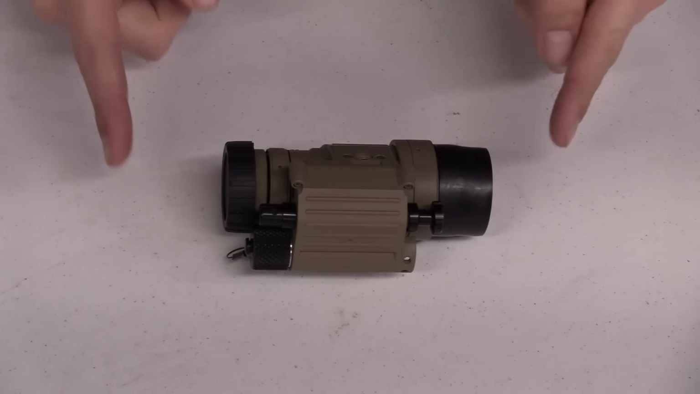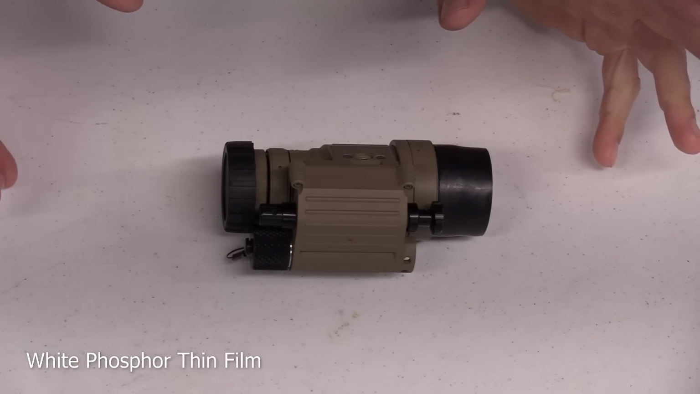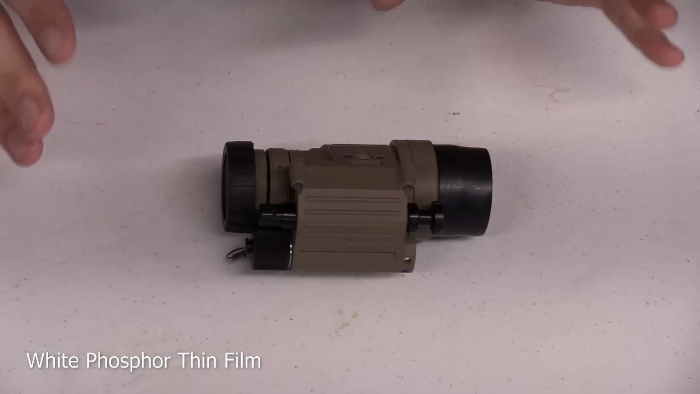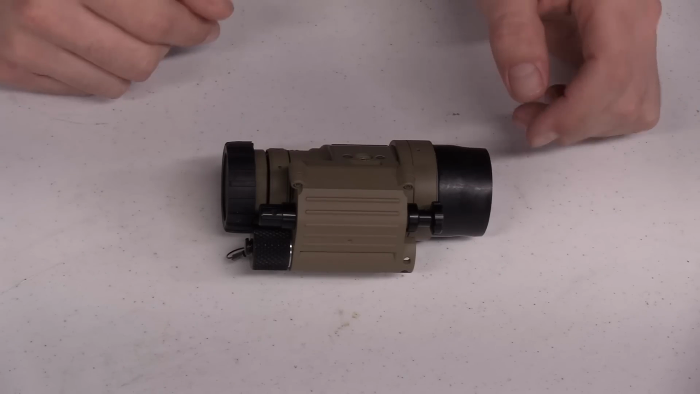Anyway, this is a Generation 3 PVS-14. And we're just going to walk through the various components of it, how it works, all that sort of stuff, and some of the accessories that I have here. And we're going to assemble it, get it on the helmet.